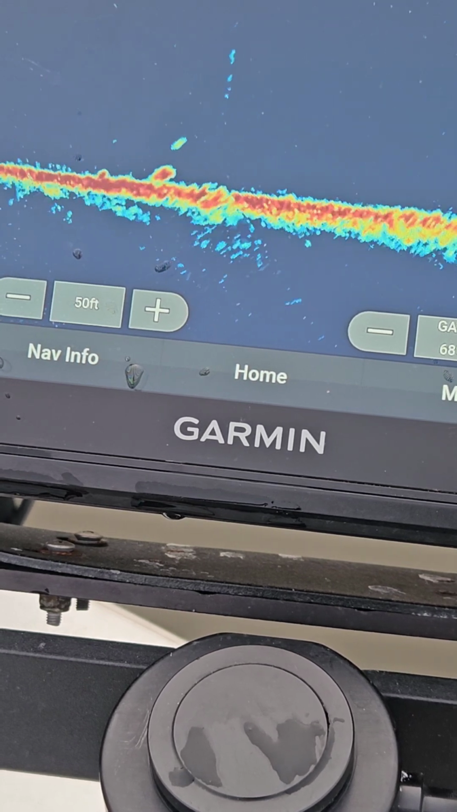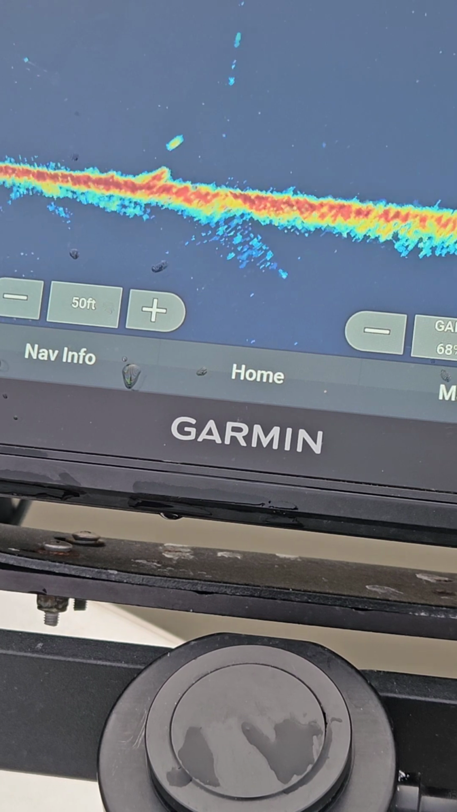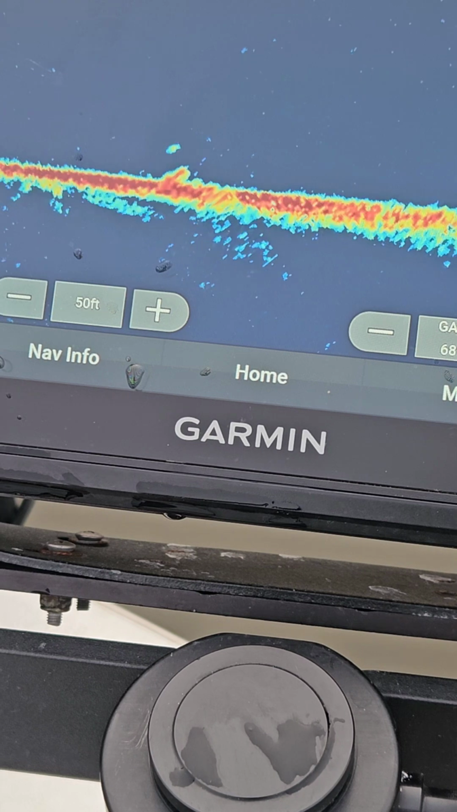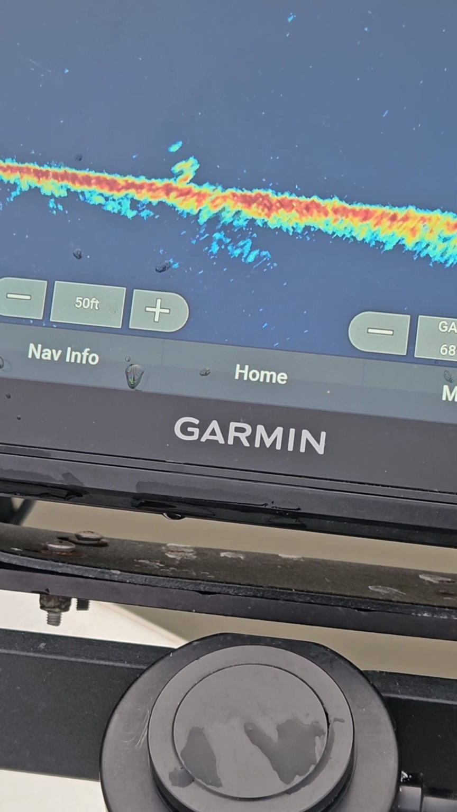There it is. I'm just going to hover it right above him. Here he comes off the bottom. Look at him.